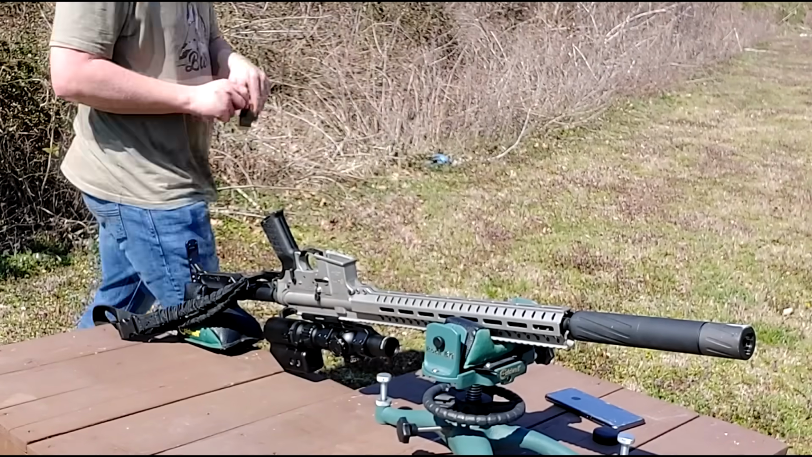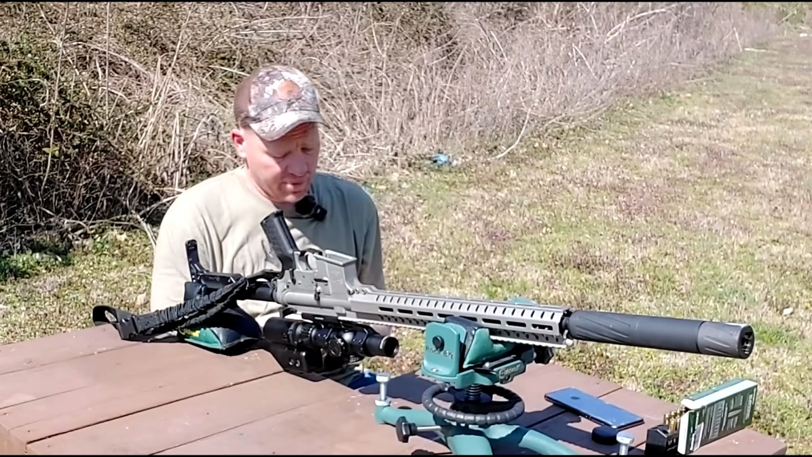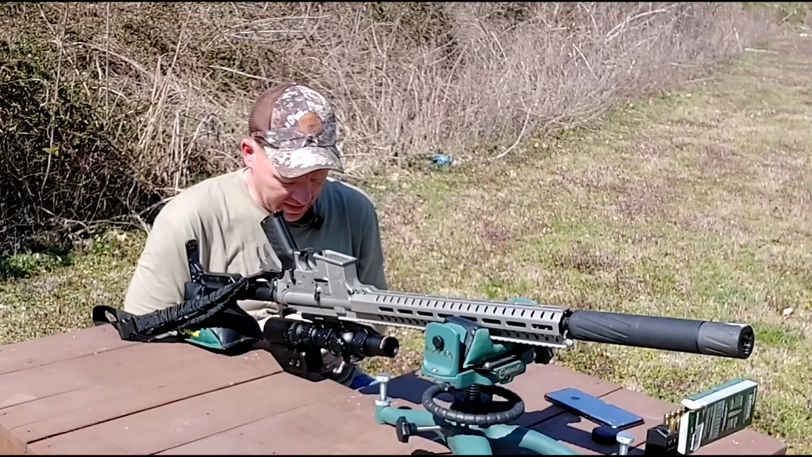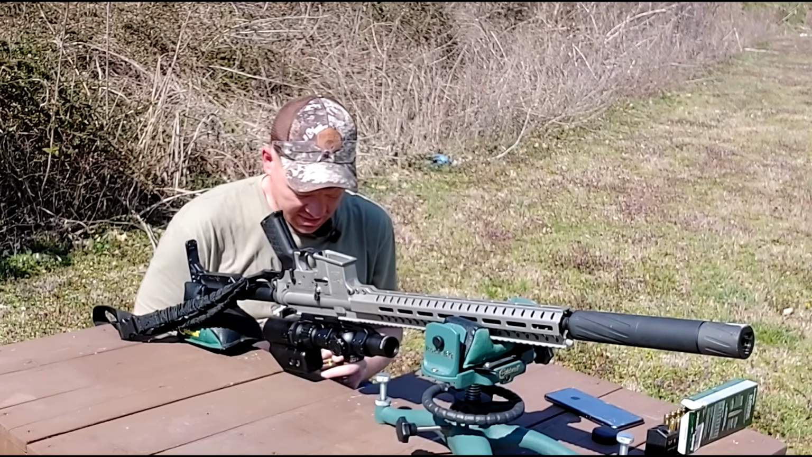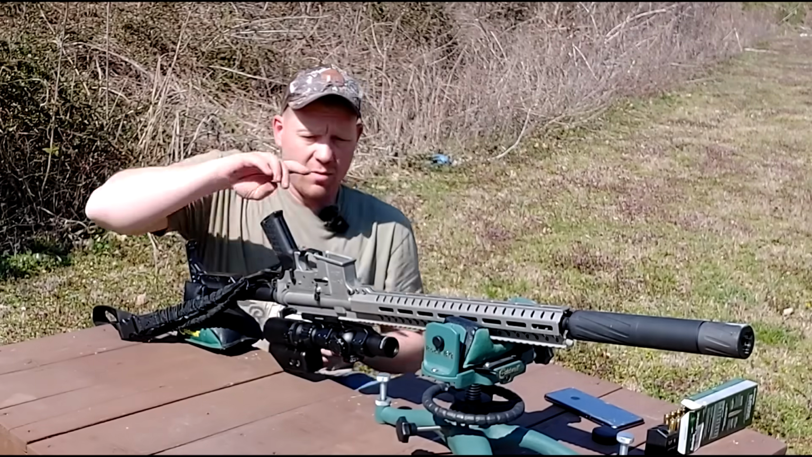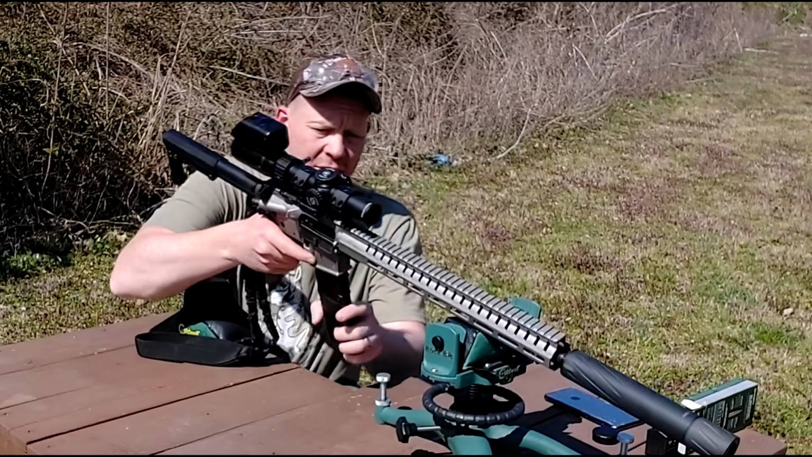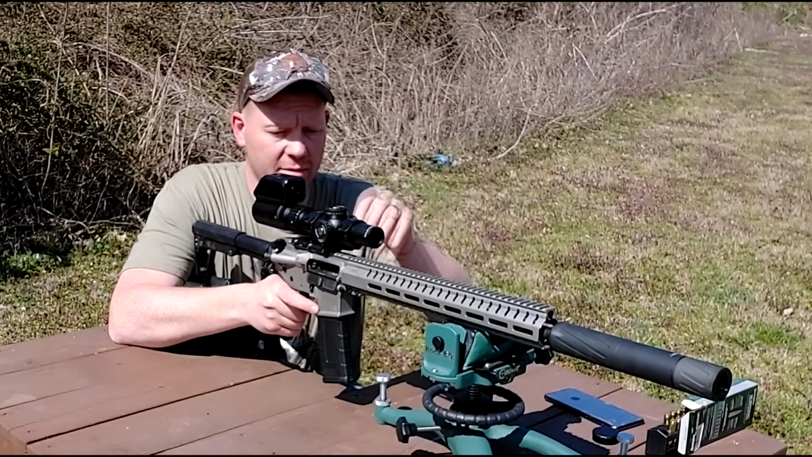All right, now for this real quick, I'm not going to fool with fiddling with filming through the scope, but I got the target camera going. I just want to verify the zero on this and make sure it's in there. I said I don't care if it's perfect, but I want it to hit what I'm aiming at. So checking the zero here, then I'll go back to filming through the scope and put that thermal on there.